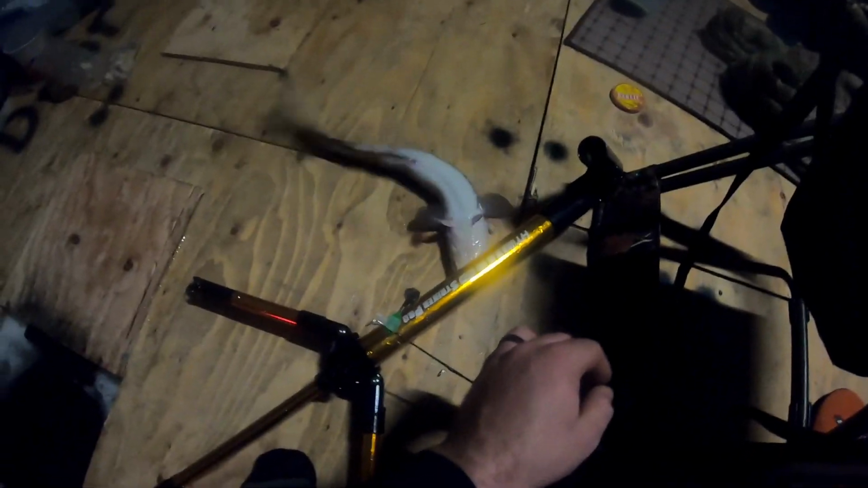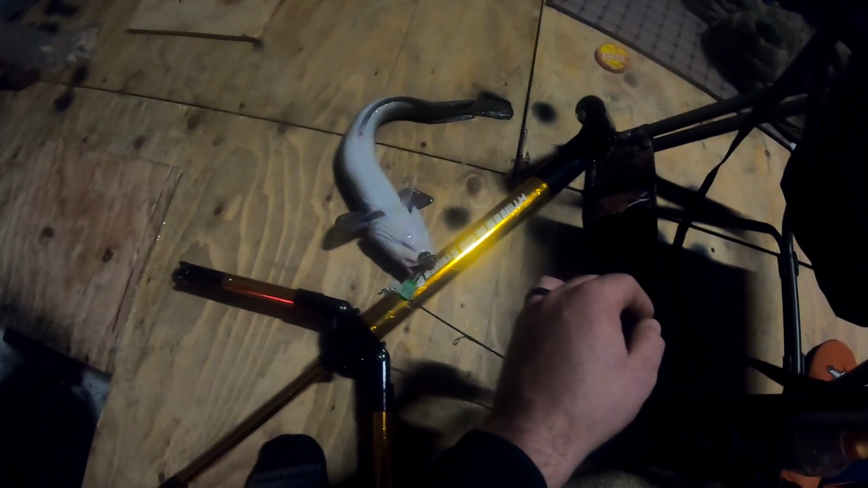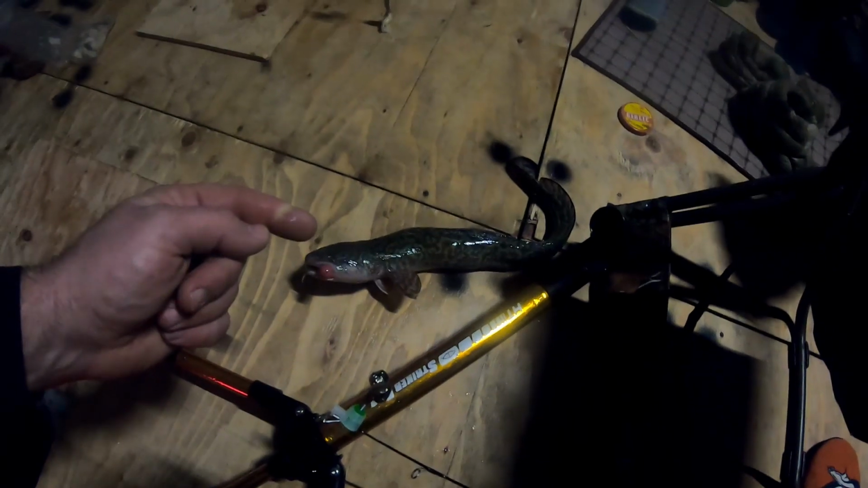Well, woke up 4:50 in the morning. Finally got our first one out of the water. Sorry I didn't turn it on a little sooner. Thought I had to get it out first and then record, so. And here we go. Slimy little bugger anyway. He's not a monster, but hey, he's a fish, so I'm not gonna complain.